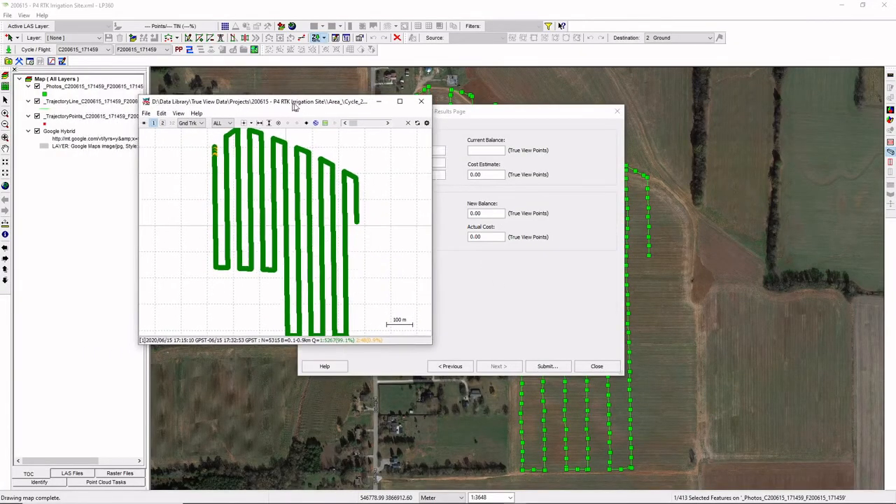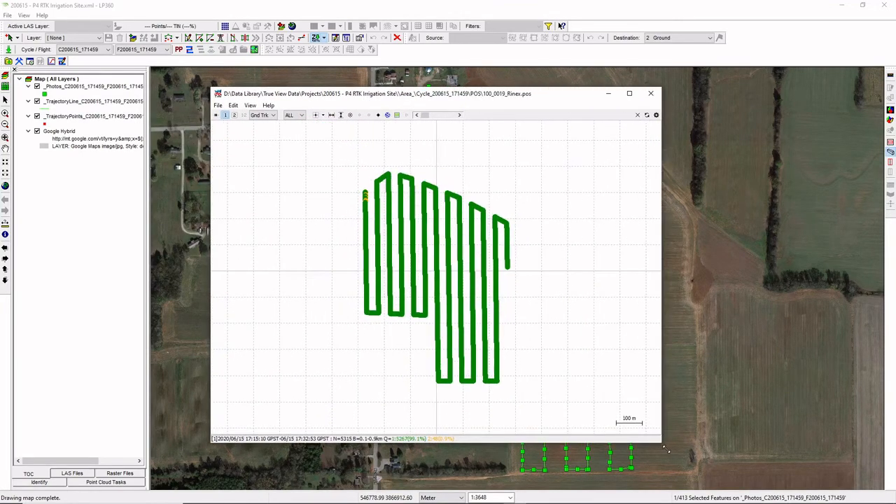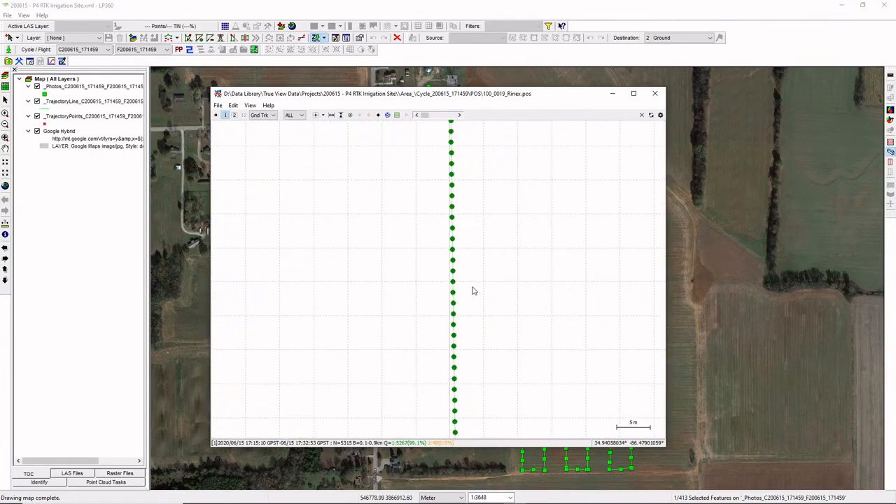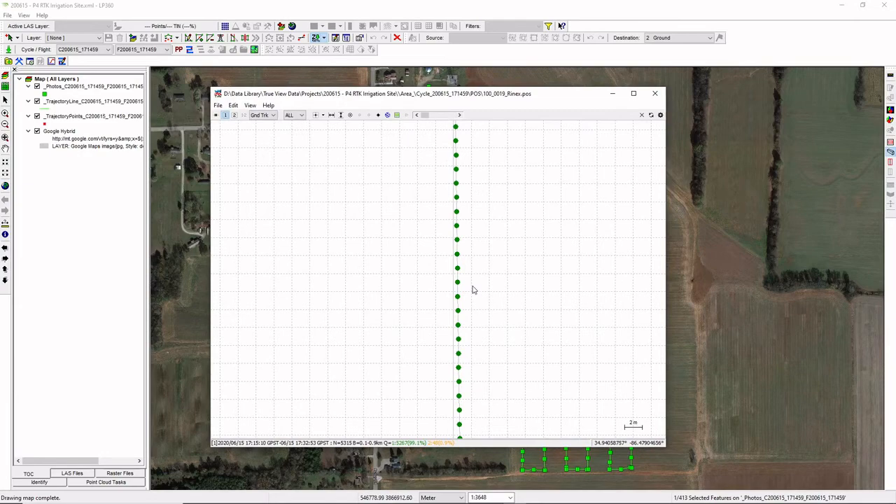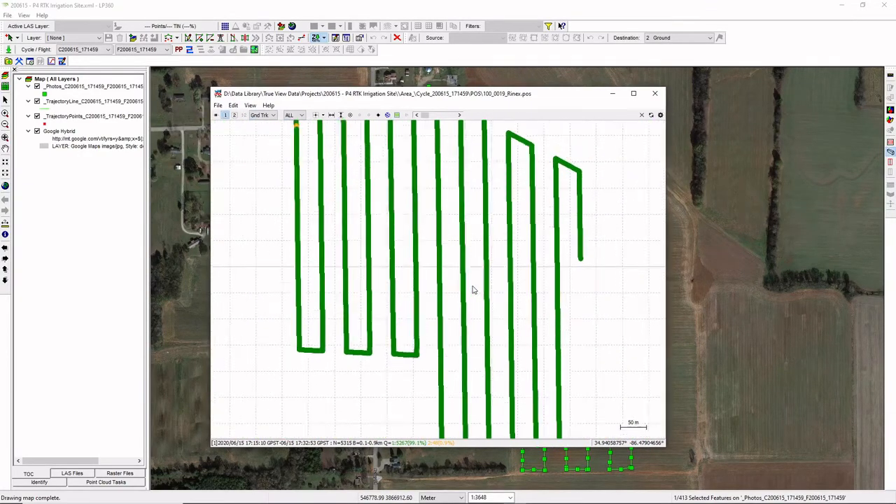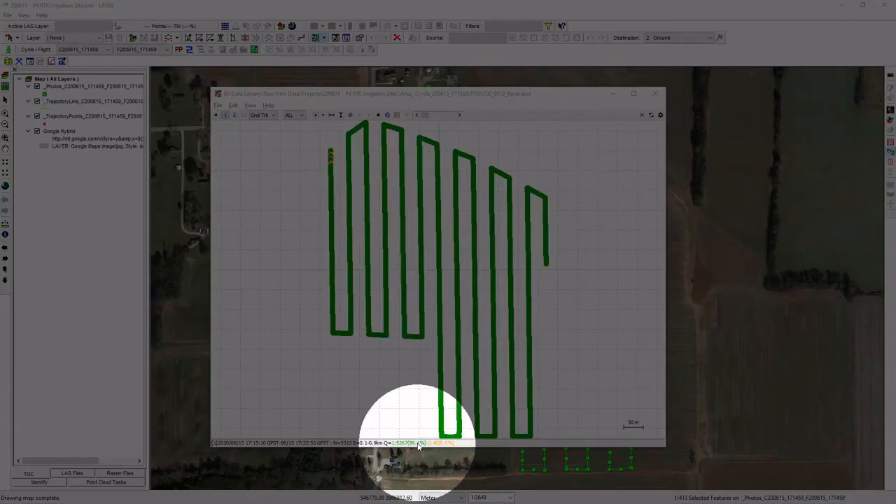So this plot window essentially gives us a top-down view of our trajectory. If we zoom this in, we can see that we're actually seeing the individual exposure centers, the individual photo centers, and they are color-coded based on the quality result of the positioning solution. If you look down here on the status bar at the bottom, it will tell you the percentage of photo centers that fall within each quality category.